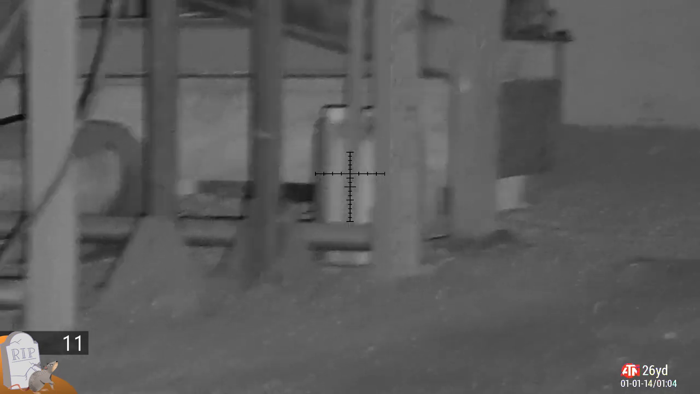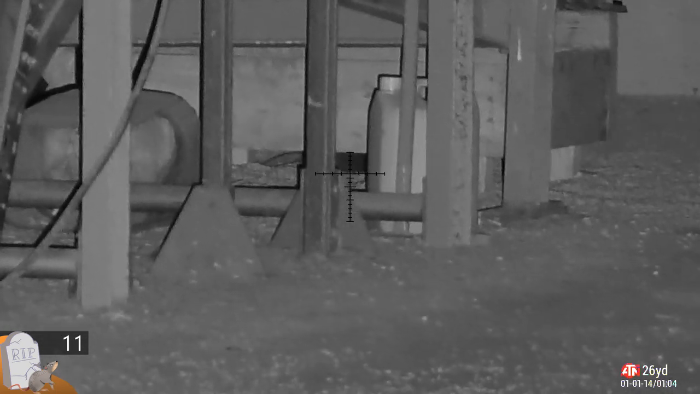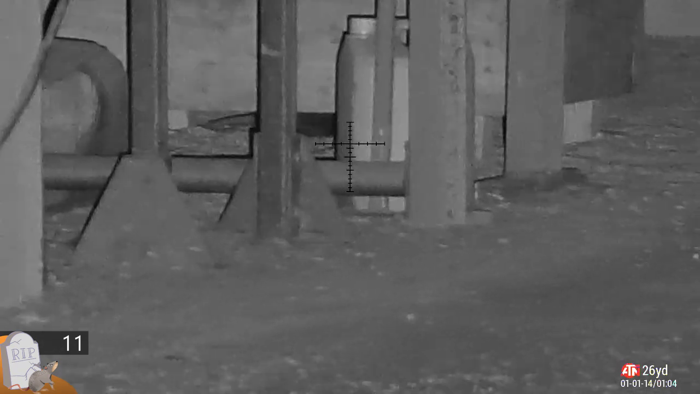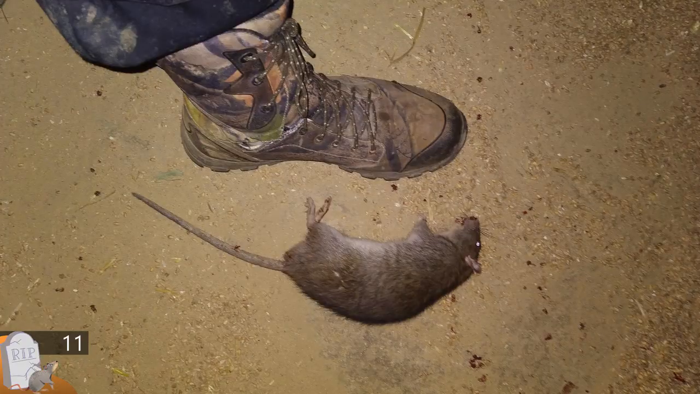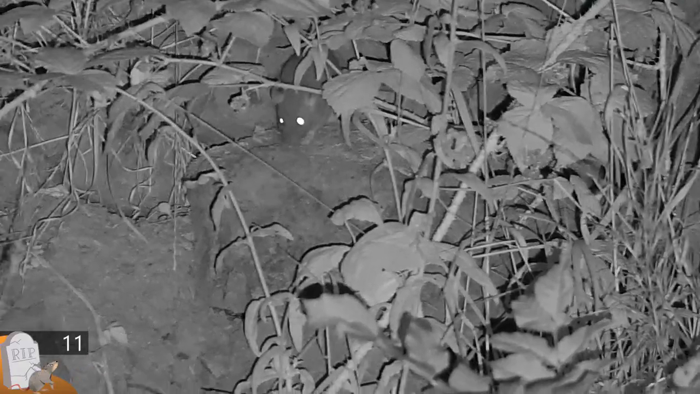High body shot and a headshot on that one. Looks quite a big fella as well, with that tail thrashing. It ran right underneath that bit of machinery, but on the other side I managed to drag him out, and he was a big chap. Let's head back outside, shall we?